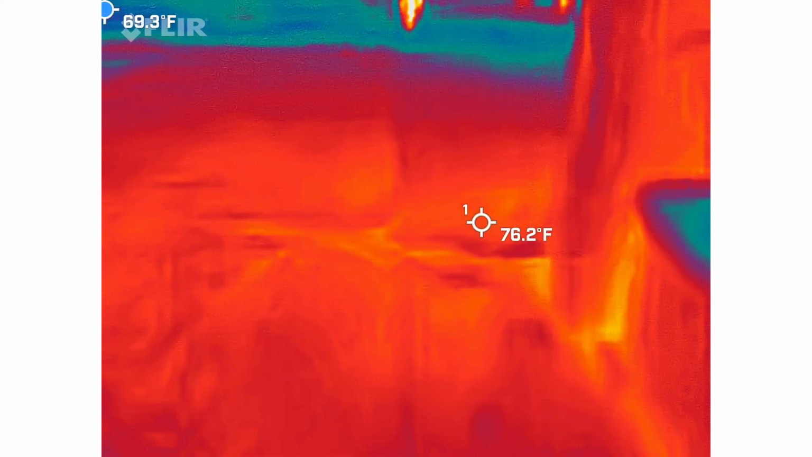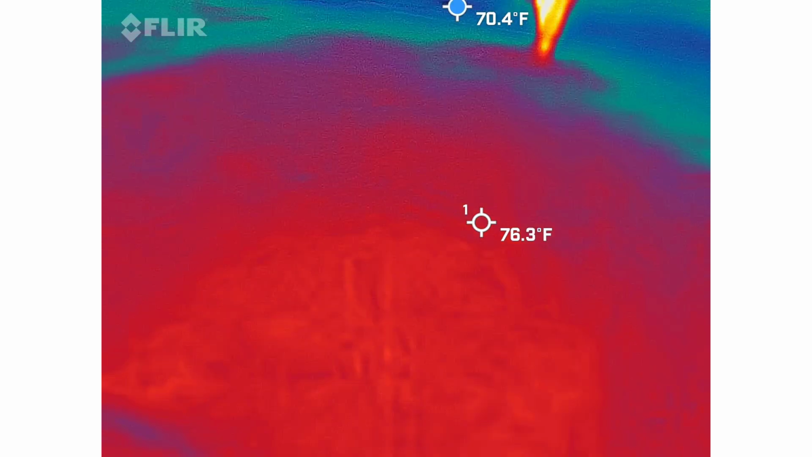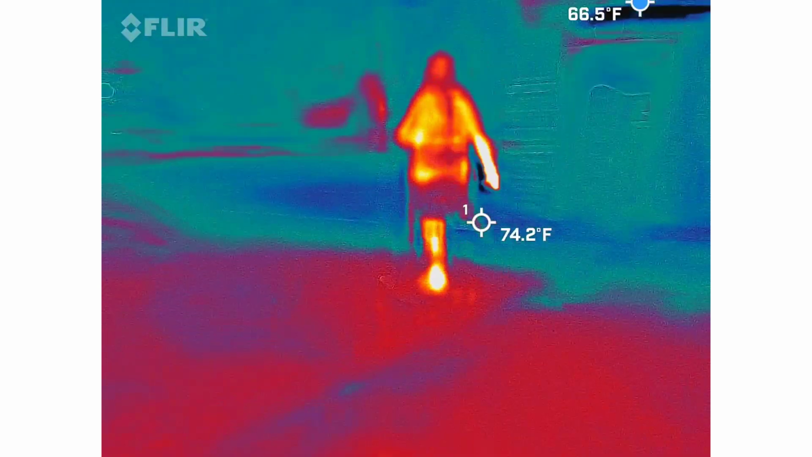Yeah, there's a bunch of people down there right now. Is anybody still over at the cemetery?